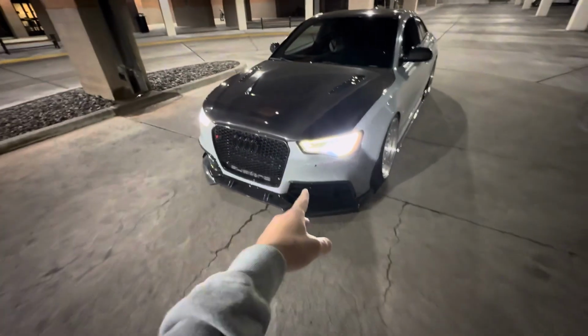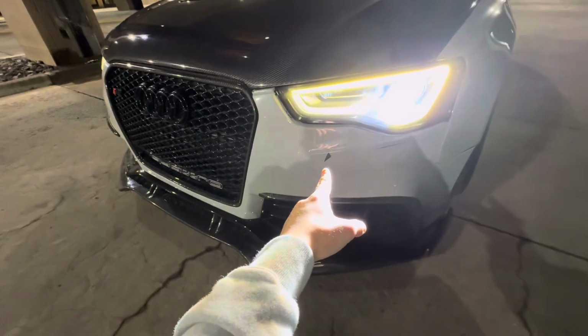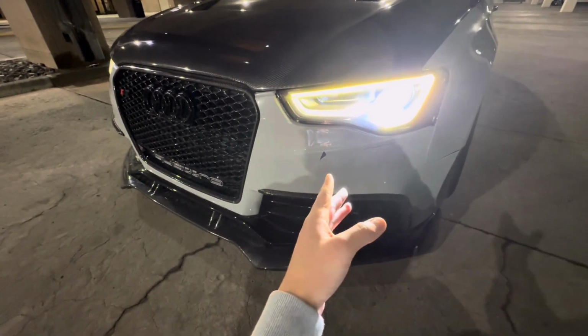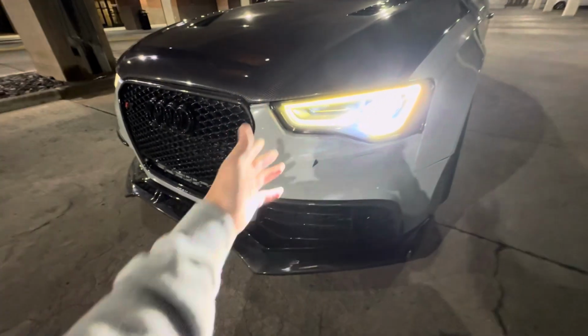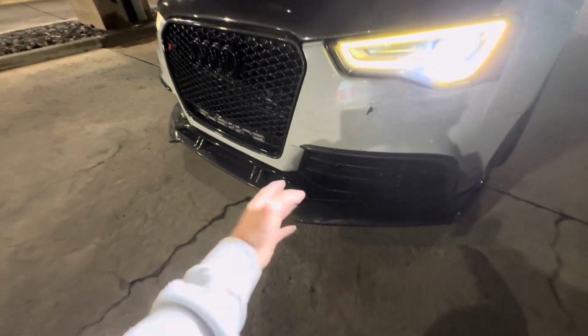I know people always comment about this paint chip on the bumper. This happened when I picked this car up from the body shop and we were driving back over the pass. There was so much snow and semis were dropping huge ice chunks, and I couldn't swerve around it. It took off my front lip, so I had to get a new front lip.